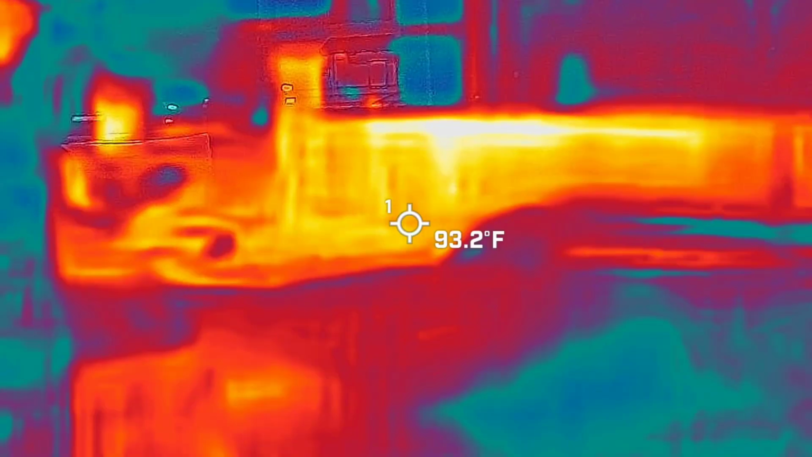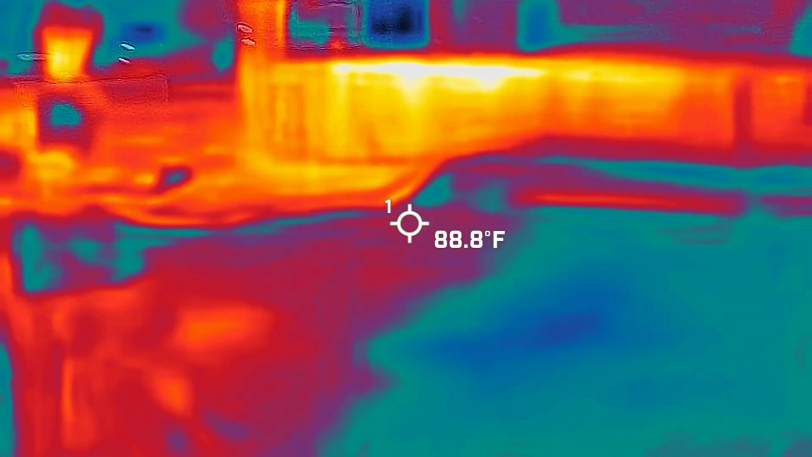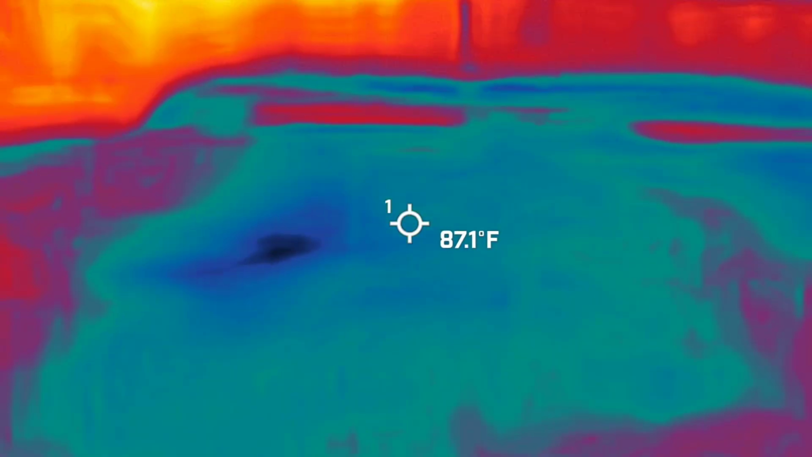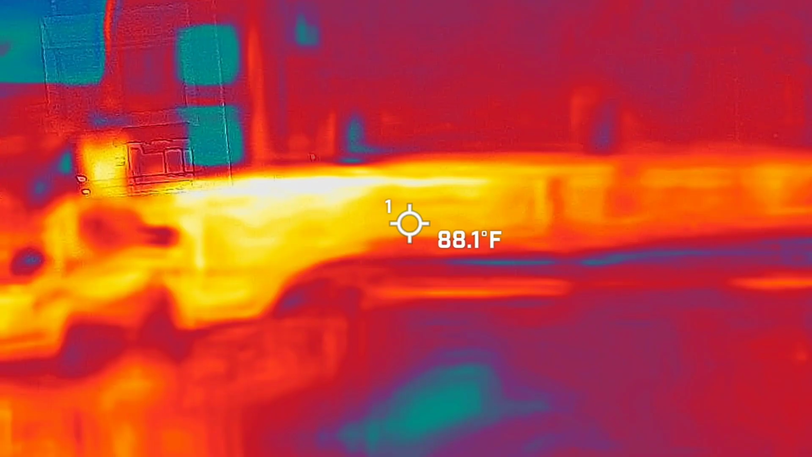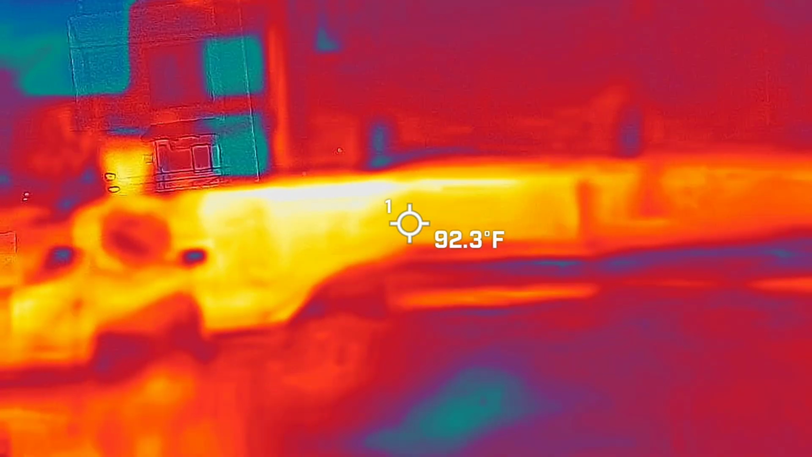Actually, Dad, you're the coldest thing on the camera. And the ground over there. Maybe I'm the ghost. We're at 12.4. Yeah.